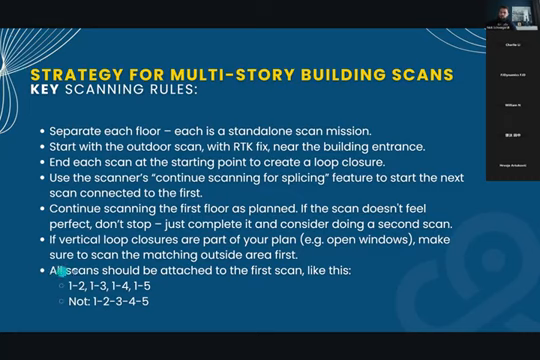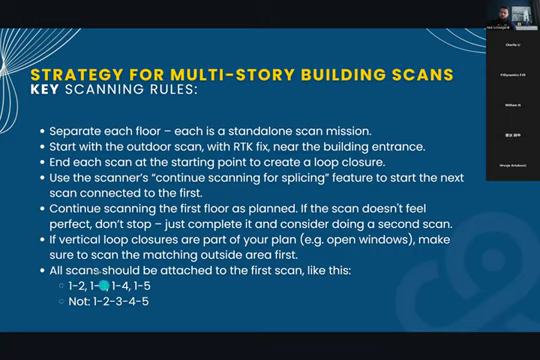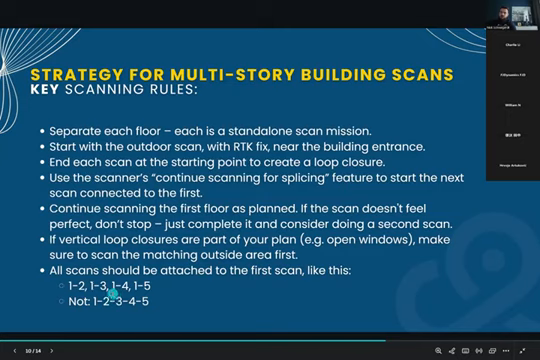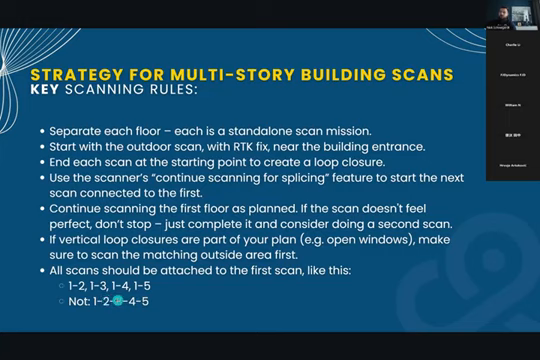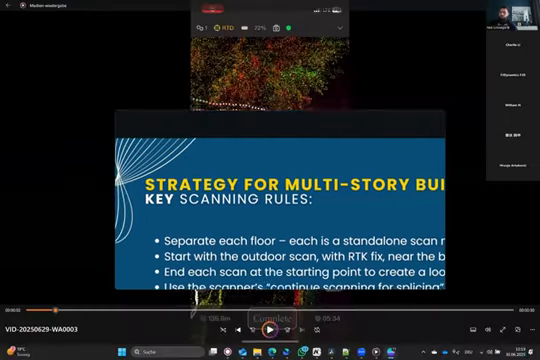And really important, the scanning pattern or the attachment should always be to the first scan, because the first scan will be the outdoor scan with the RTK, and it will be the most accurate one. So we want to stitch the second scan to the first, the third scan to the first, the fourth to the first, and the fifth to the first. You do not want to stitch it in a line, like the first outdoor scan, then the first floor stitched to the outdoor scan, then the second floor stitched to the first floor. That's the wrong way. You need to stitch every scan to the first one. And what I mean by that, I'll show you in the model.